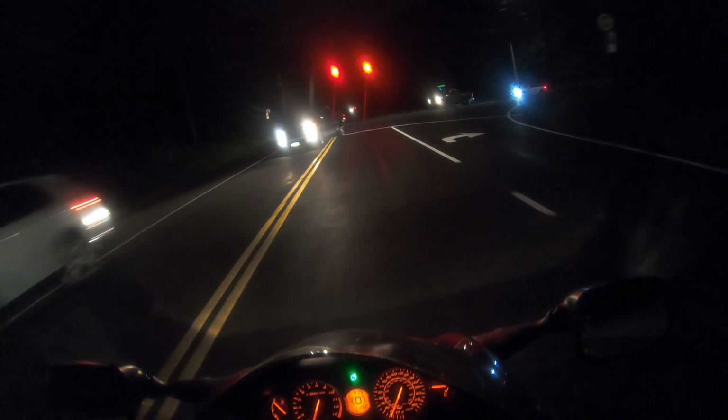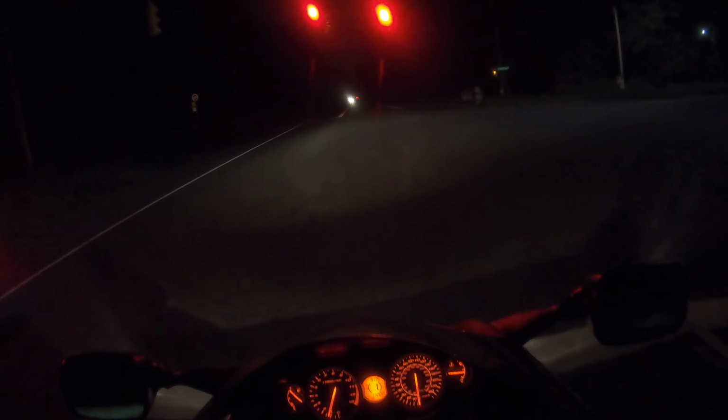Oh yeah, we get to do a little acceleration here. Let's see what this Hayabusa got.